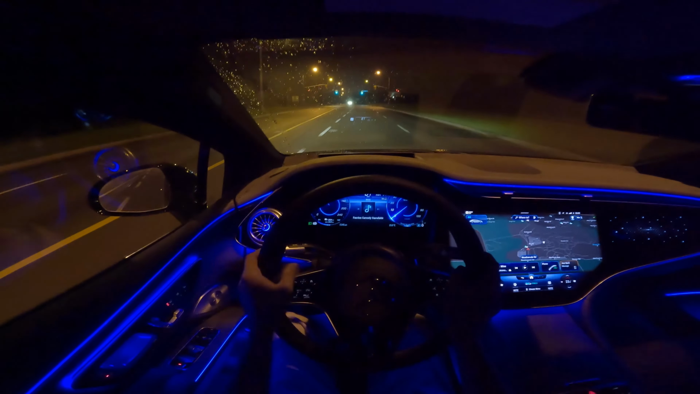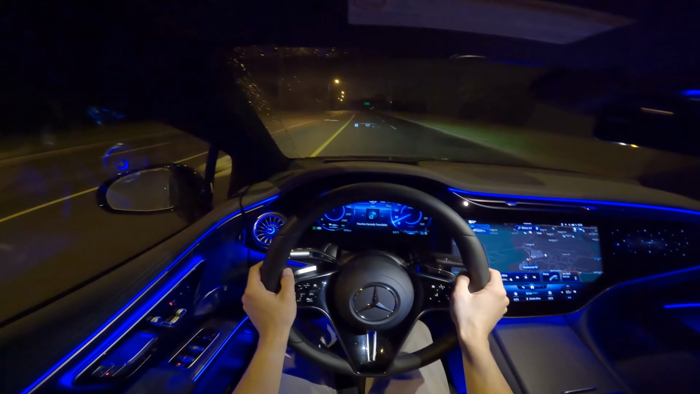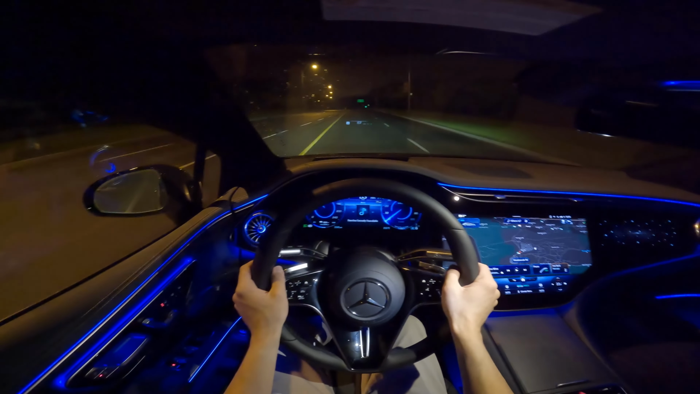But anyhow, that will conclude our night POV test drive. You have this 2022 Mercedes-Benz EQS 580.